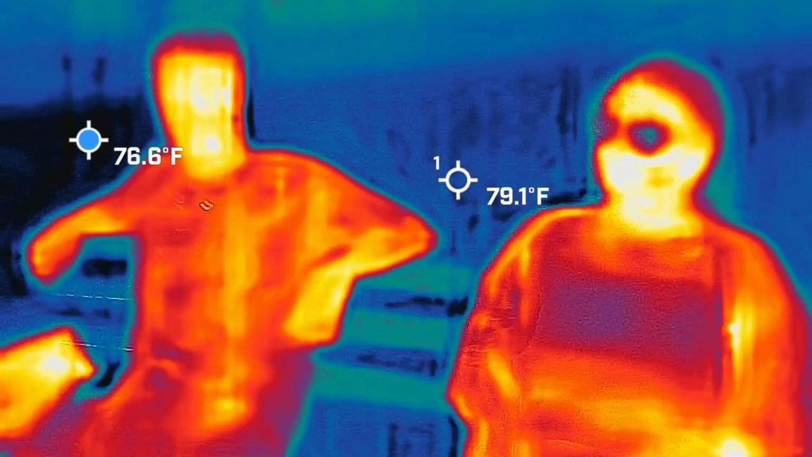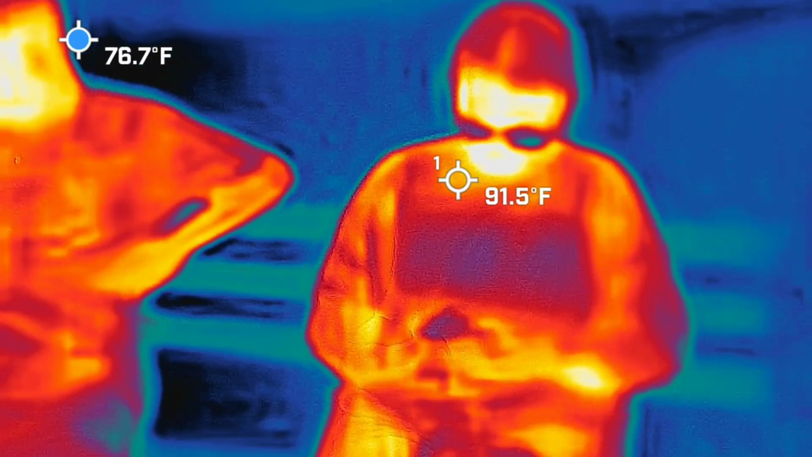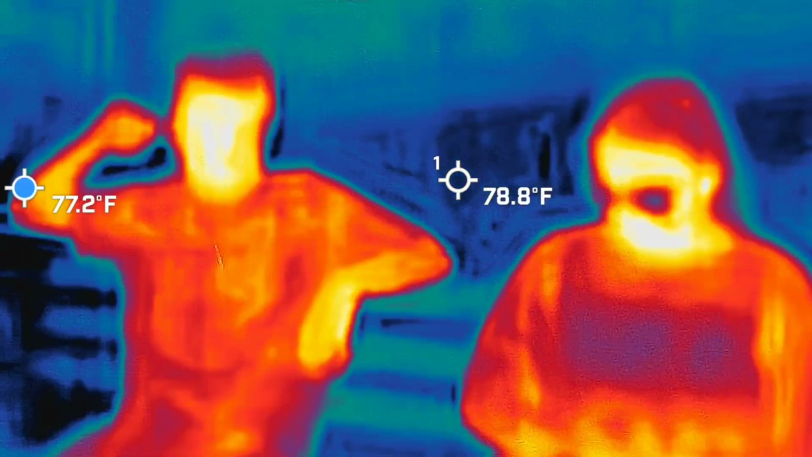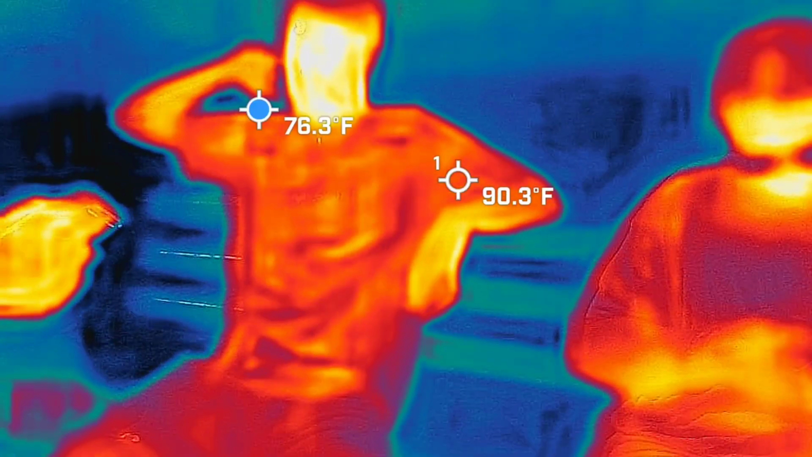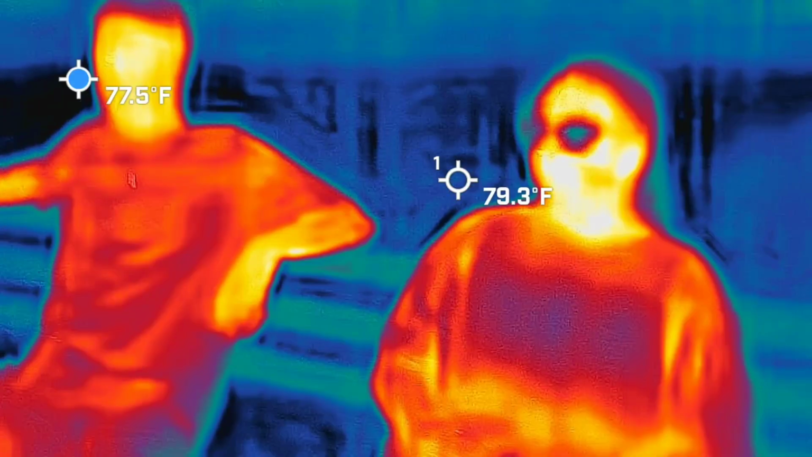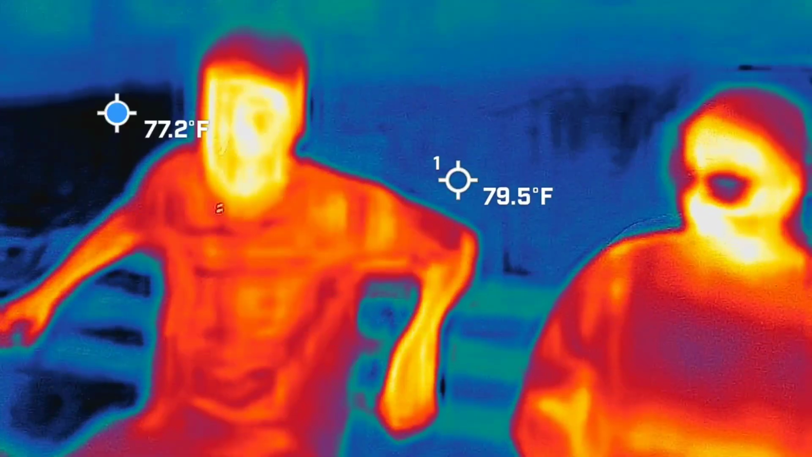If you could imagine listening to that white noise and radio static coming through, on top of getting the visuals, that's where things can really get hairy. But for people that have never done this before, that's why we do it this way. That is weird. I have no idea what's going on here. It looks like two different rooms, right? Wow, that's cool. Is that what you saw in the VR?